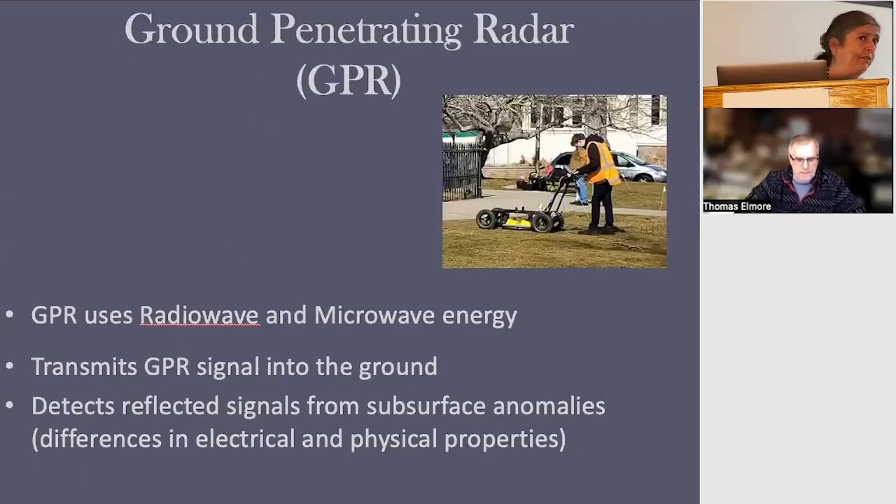Enter ground penetrating radar. Well, radar has been around since the mid to early 70s, mostly for military use. But since the late 70s, early 80s, it developed many commercial uses. What it does is it uses microwave energy and radio wave energy, basically from, say, 100 megahertz all the way into the gigahertz range.